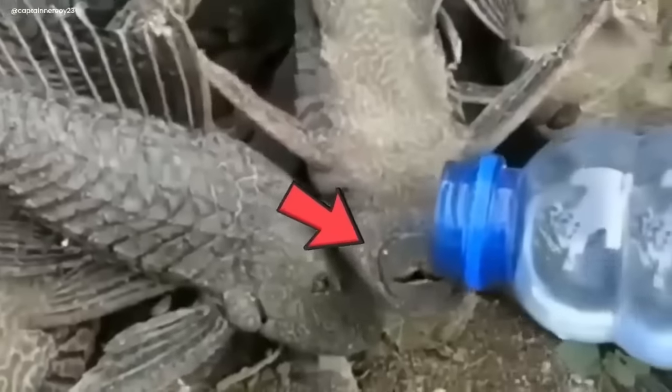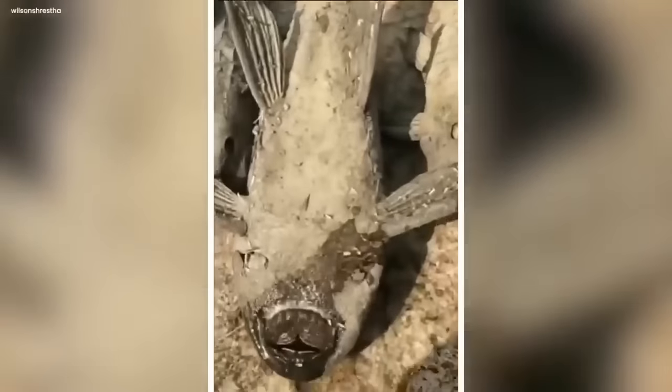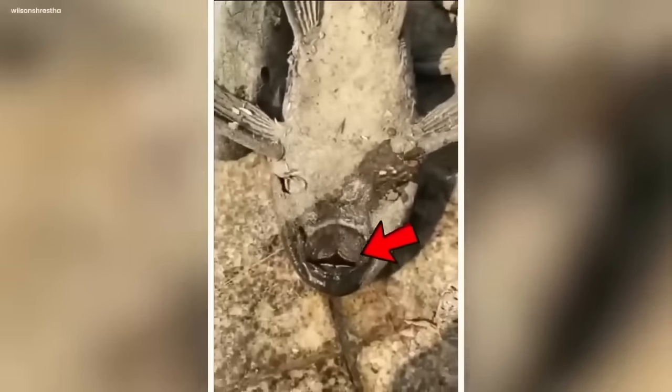They looked like they knew what they were doing. Carefully, they poured water into one fish's mouth. Everyone watching could feel the excitement. It was like waiting for something unbelievable.